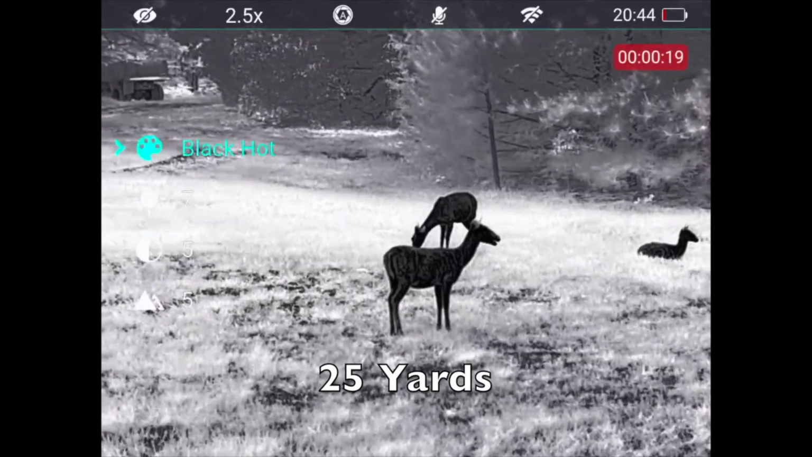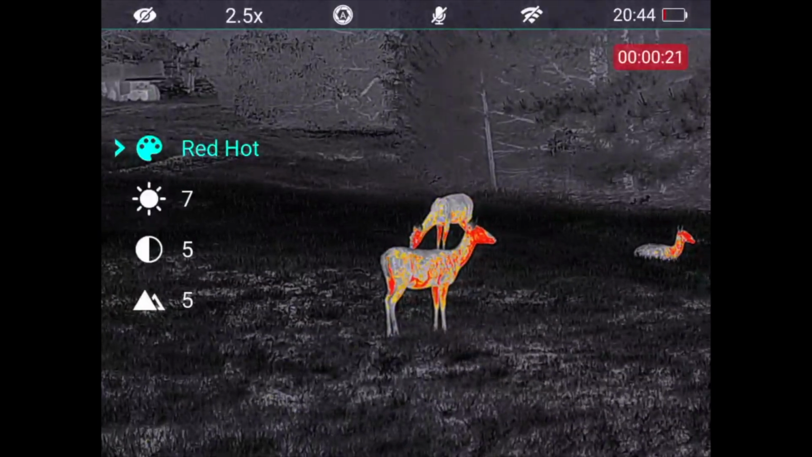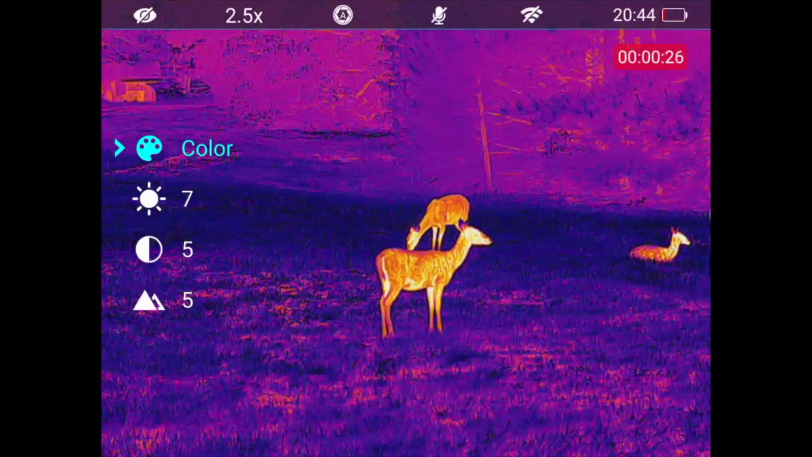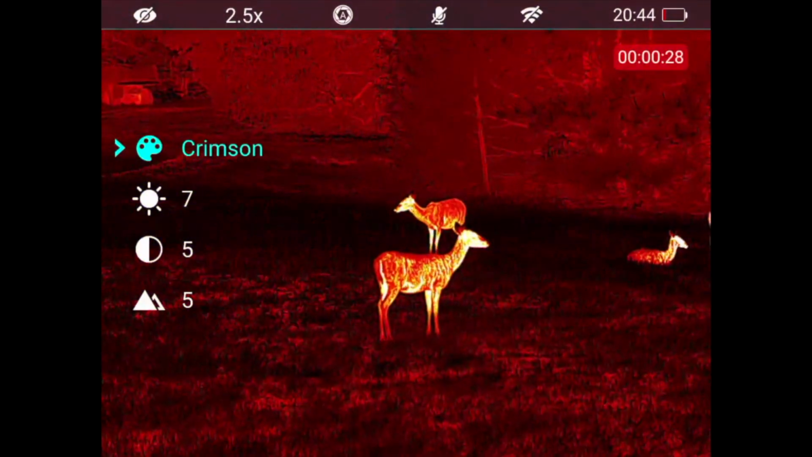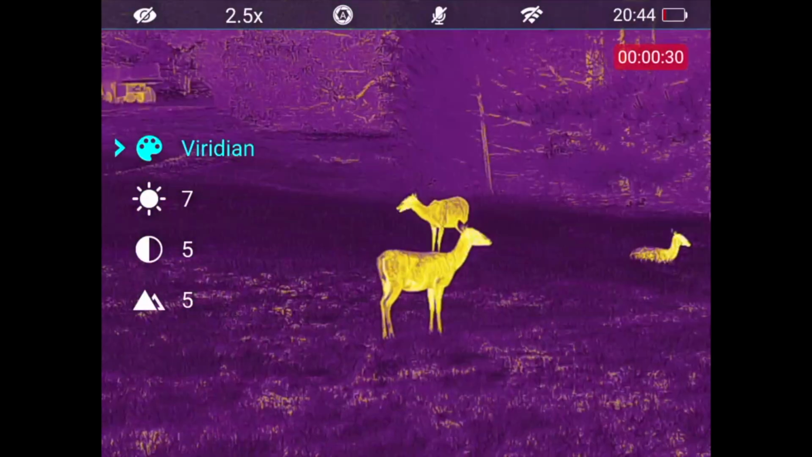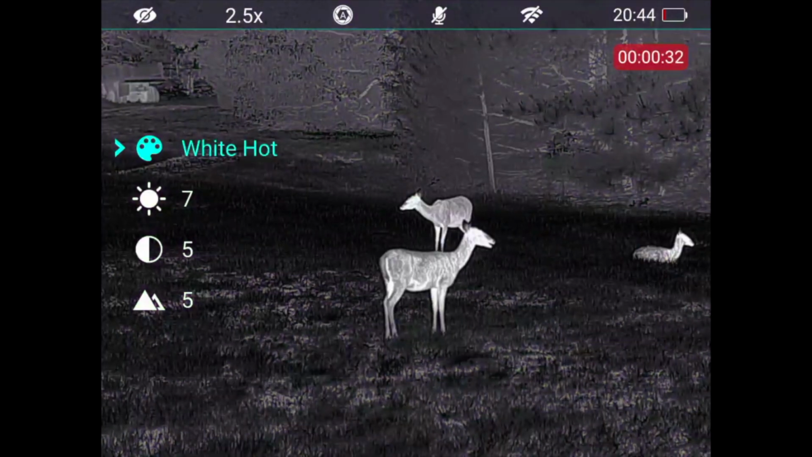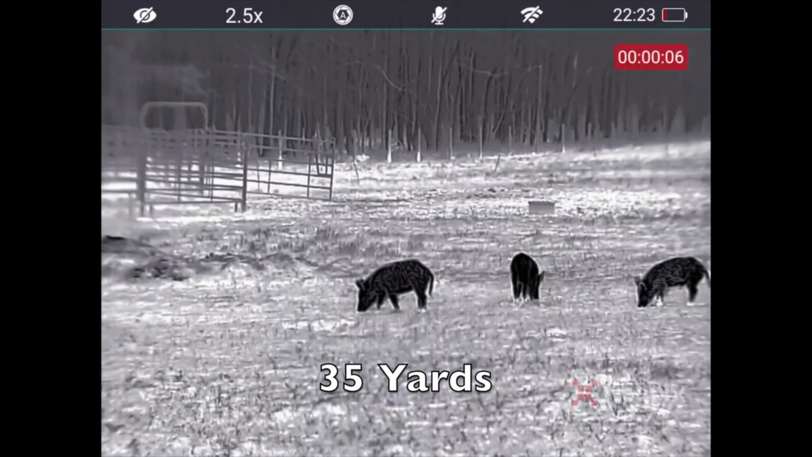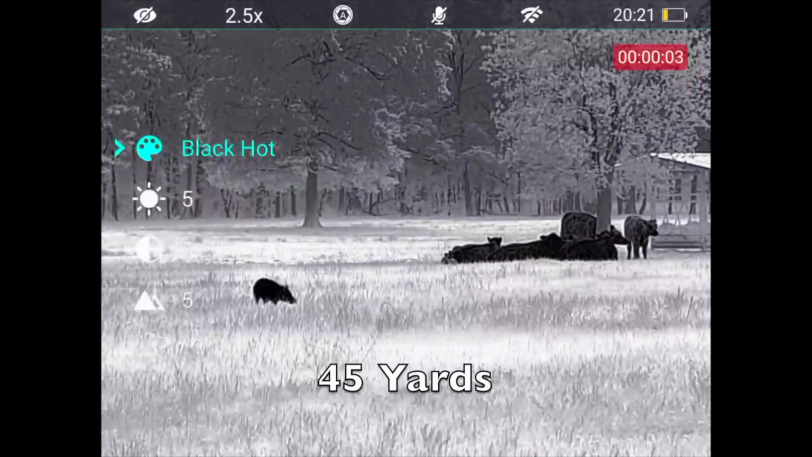The price, again, I'll say the title. It's the Nocpix LUMI H35. The price is $21.99. It is a 640 by 512 resolution thermal sensor. So this little bitty compact monocular, it has a pretty good punch when you're talking about picture image. It is a 12 micron minus 18 NETD.